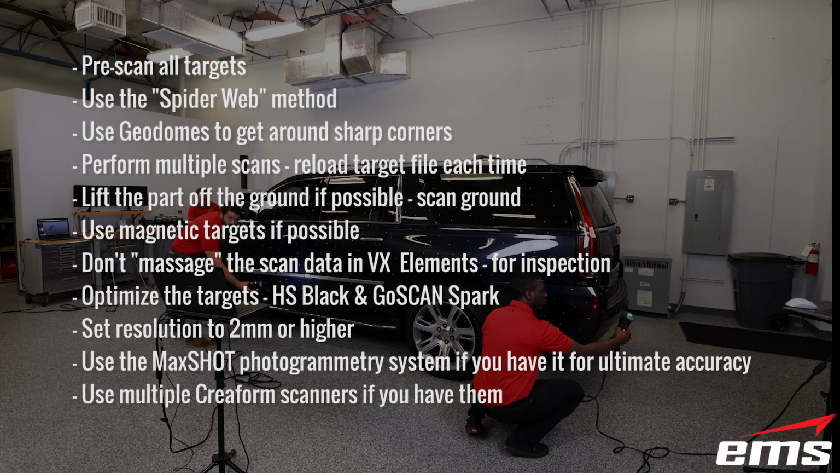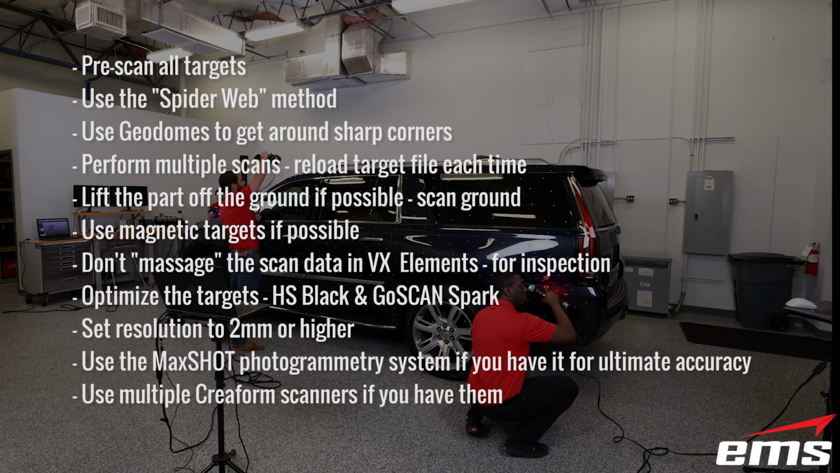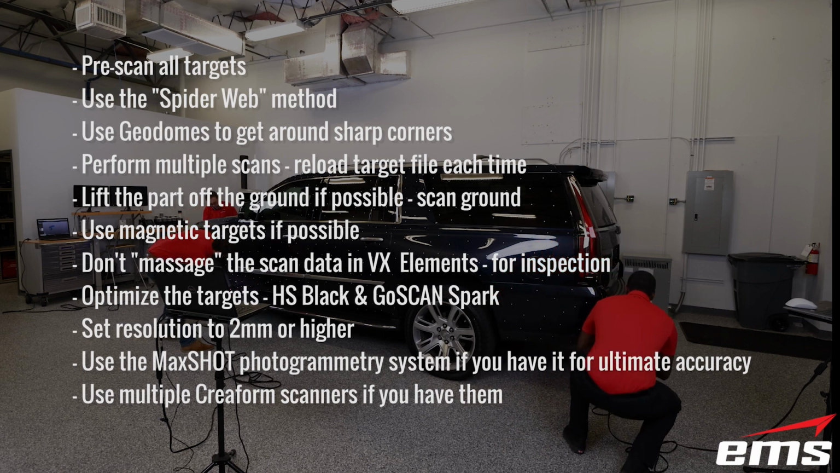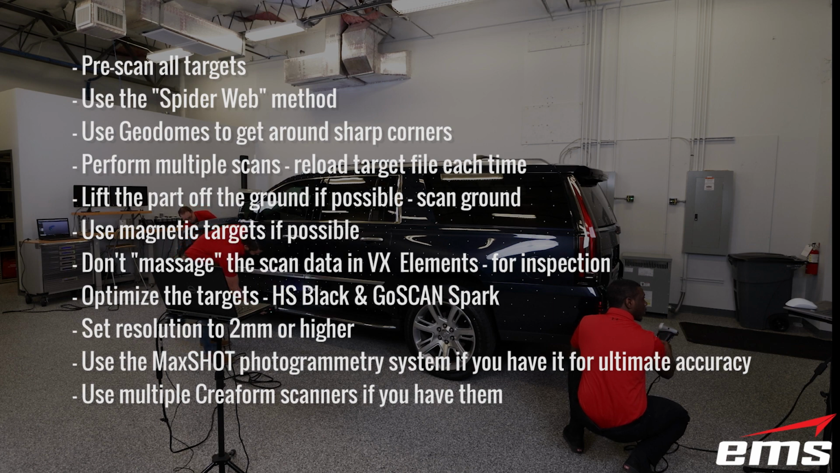Use the spider web method when acquiring all of those targets, basically moving from the center out, back to the center, and then out in another direction. To get around sharp corners, use something like those Geodomes. And again, there's a link below. You can download an STL file, 3D print those out yourself, and apply the targets to them and put magnets on them if you want.